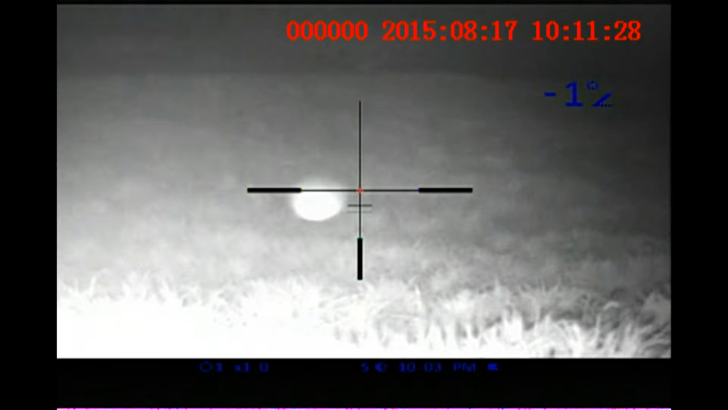Smoked her. Did you hear it whack? Nope. I definitely whacked her. What's she doing? Nothing. She dropped? Yeah, I see her moving a little bit. Oh my goodness. She's just flinching or something. She's not running or anything.